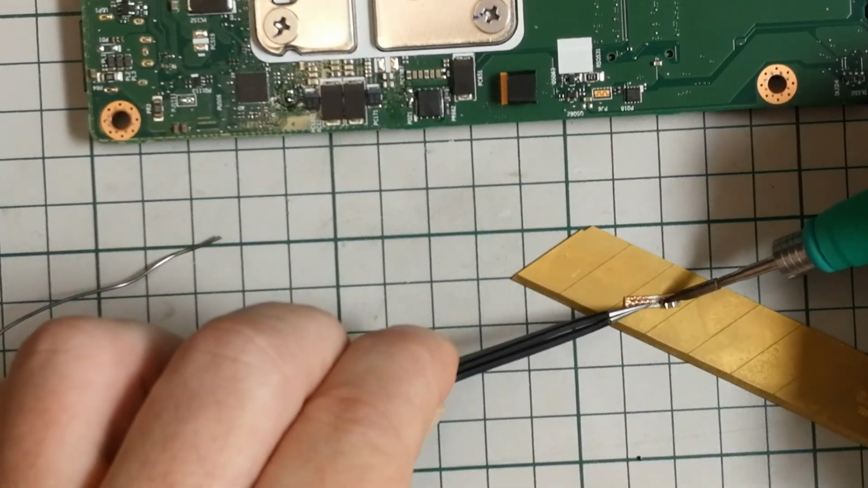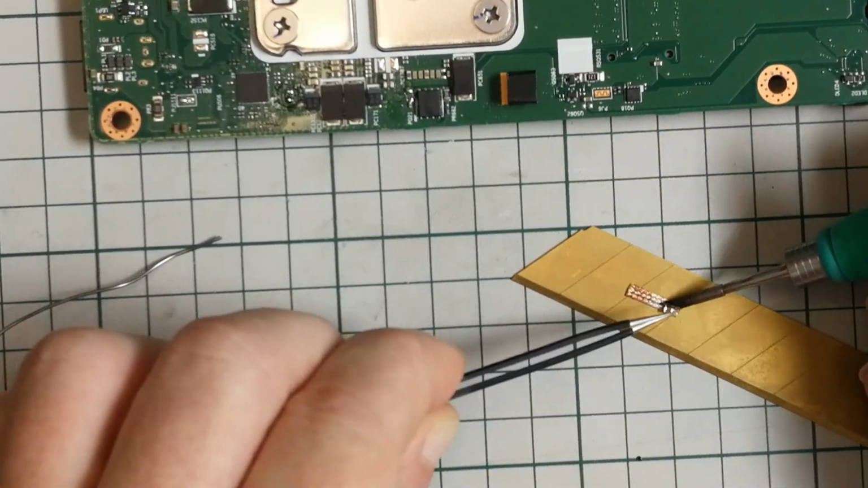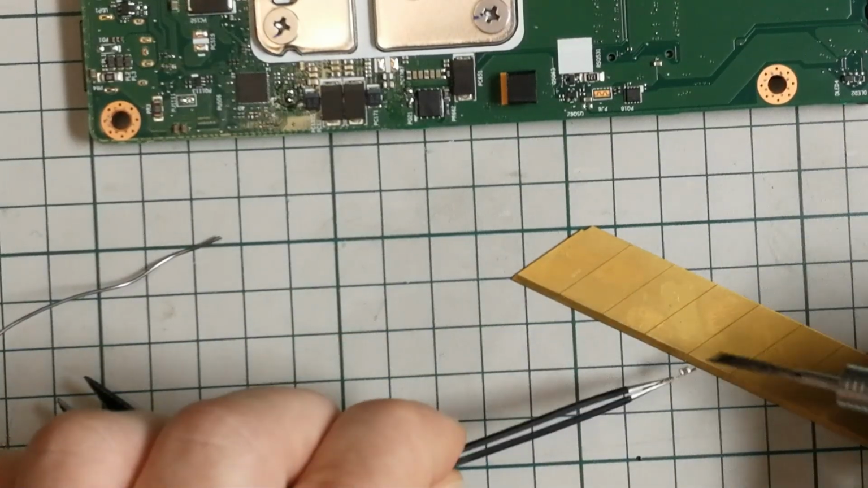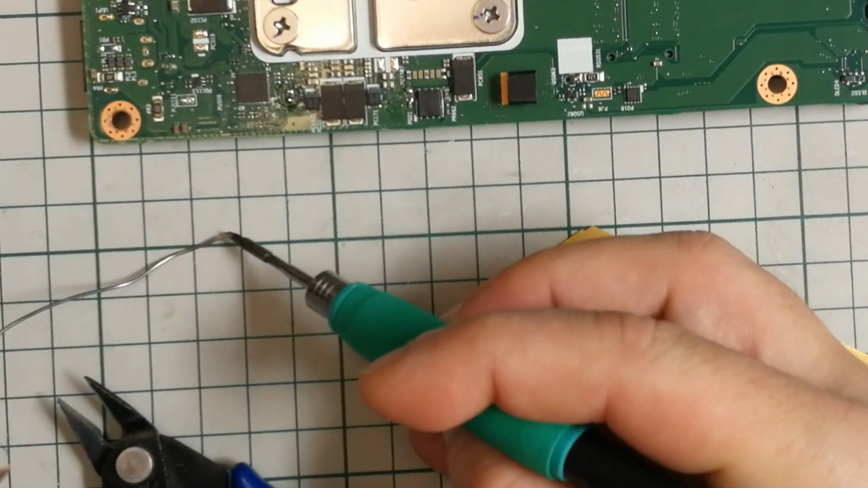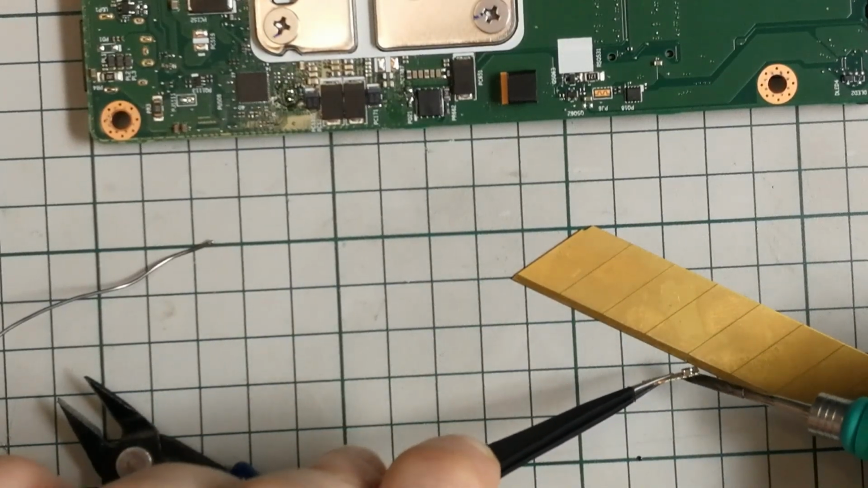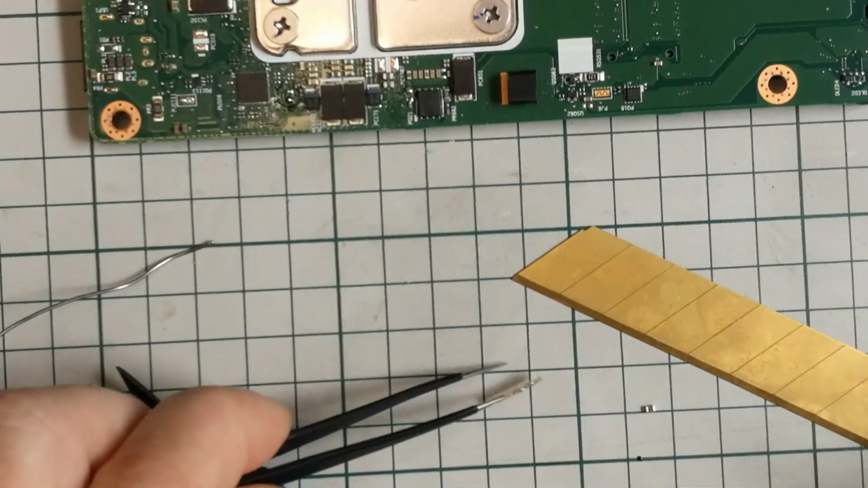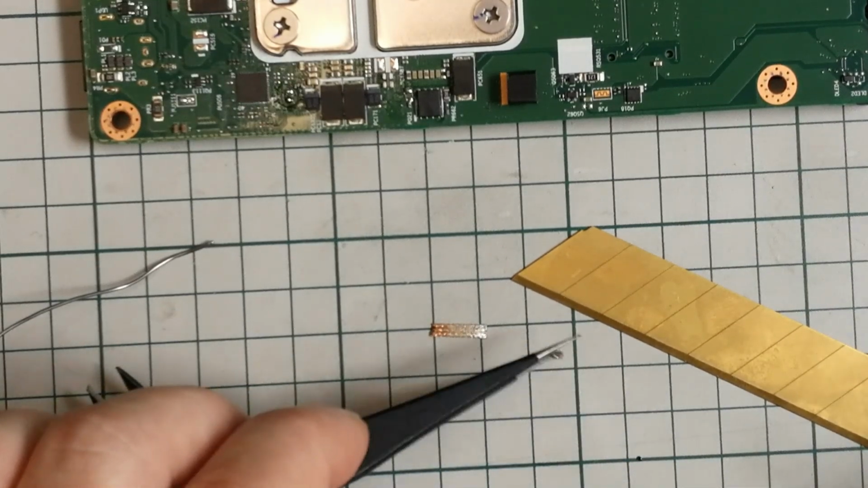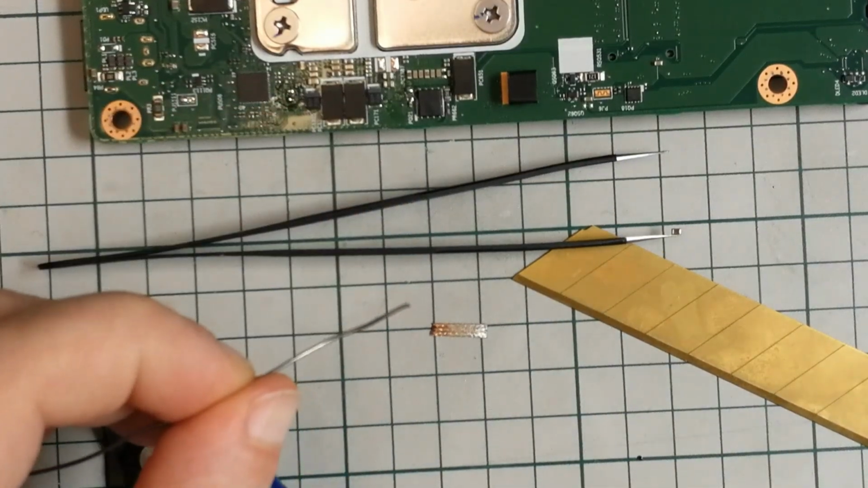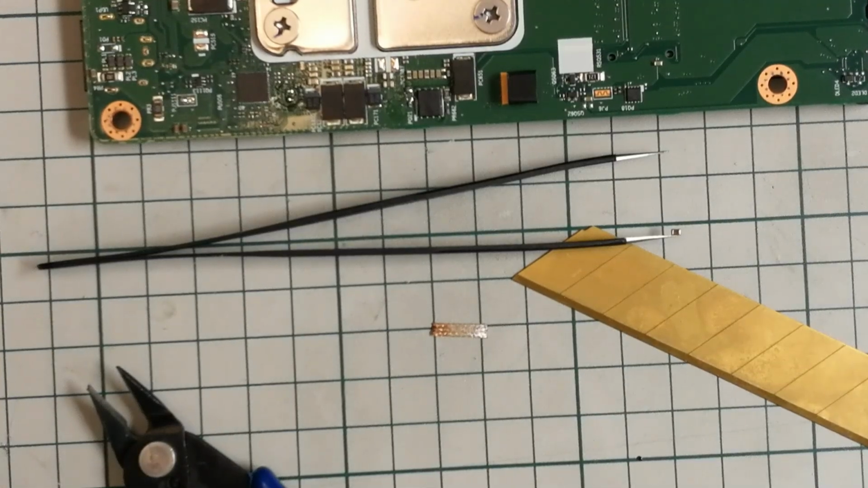We can't. It's stuck to the wick. Jesus. Let me just add a little bit more flux here on the back side. There it is. A very clean cap. Right. We got the part. We got it off.